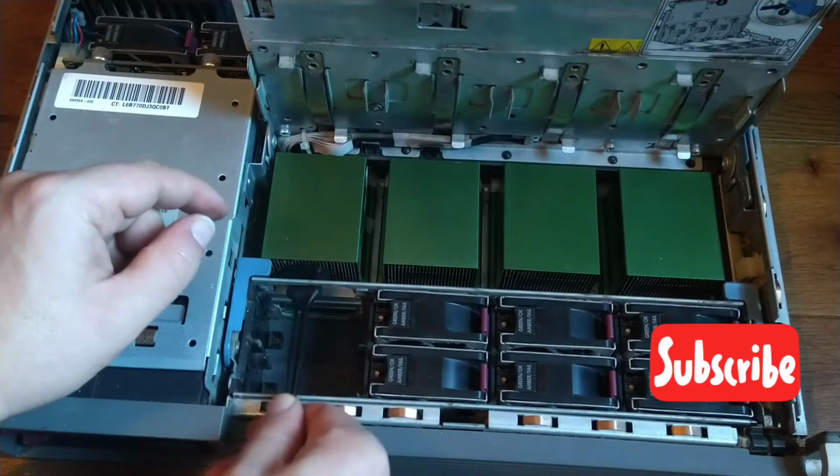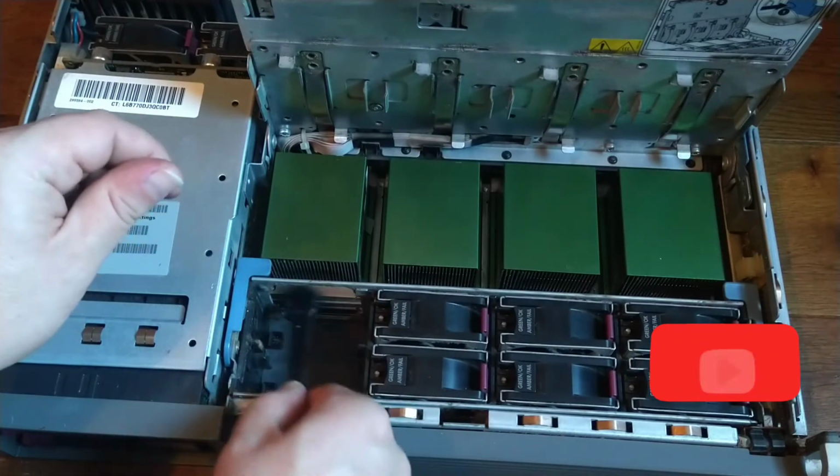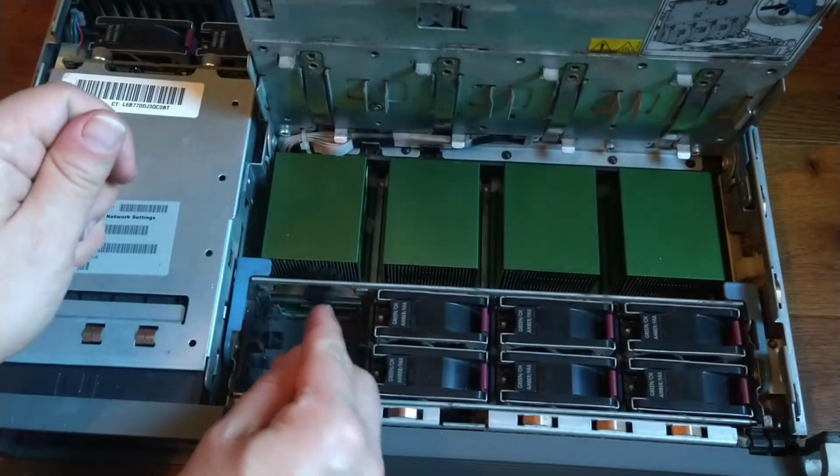Some dust as well, so all of that contributes to worse performance of the heatsink itself.